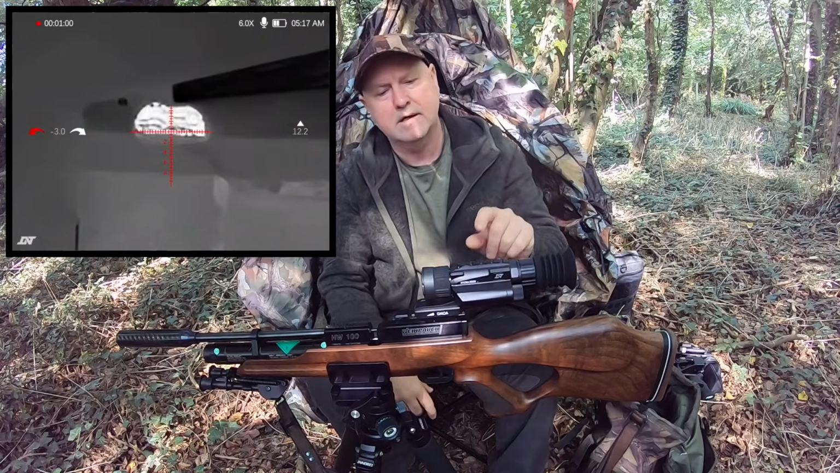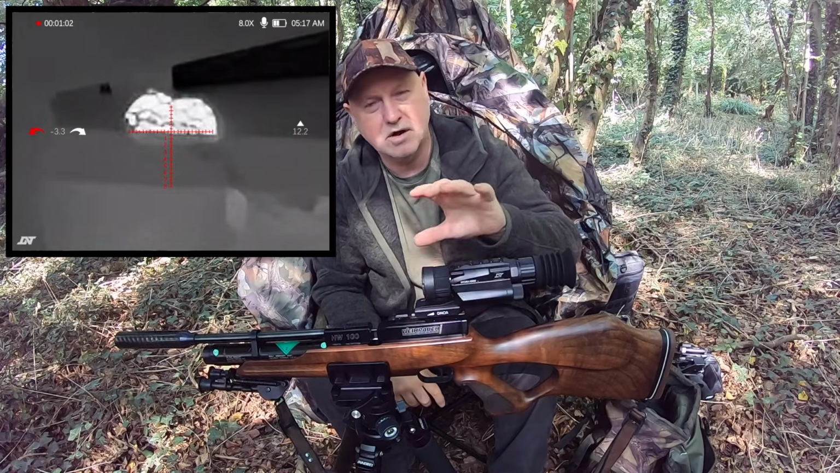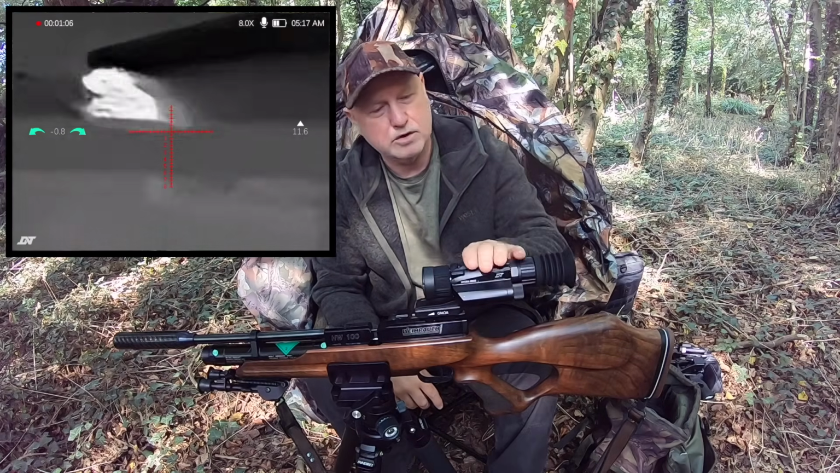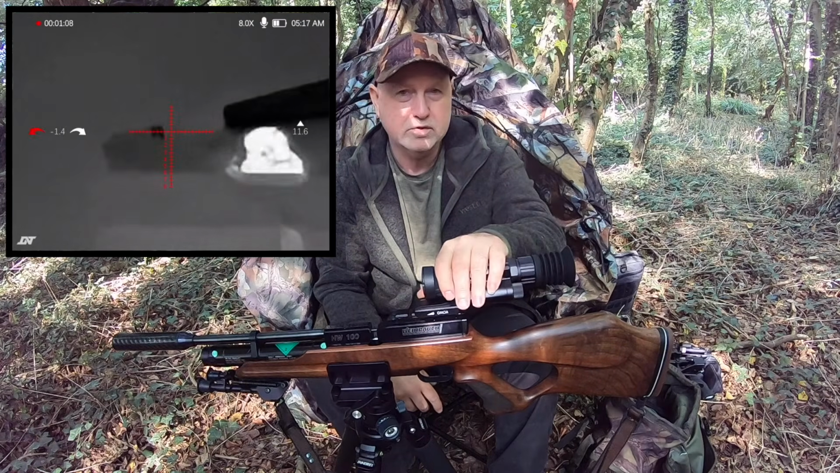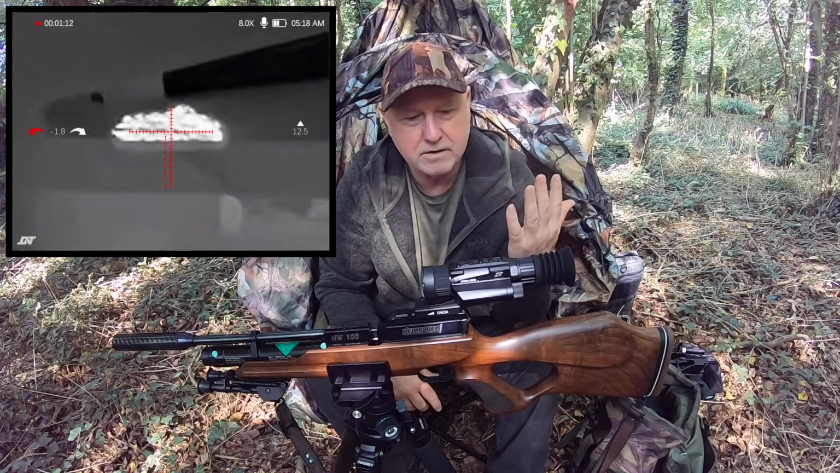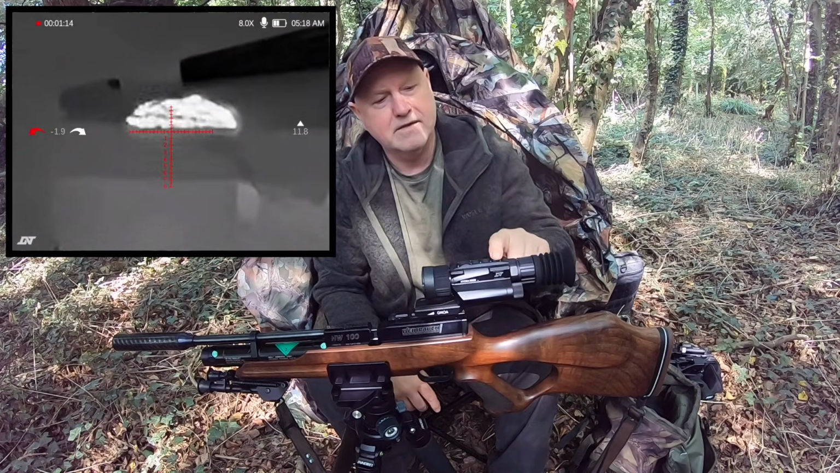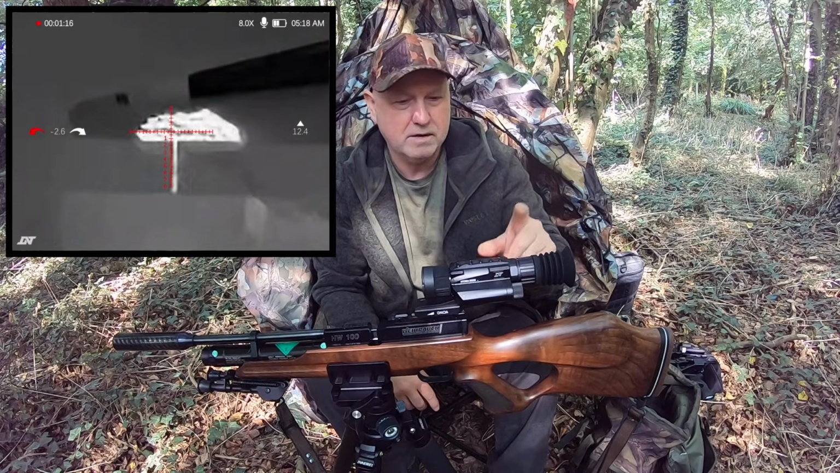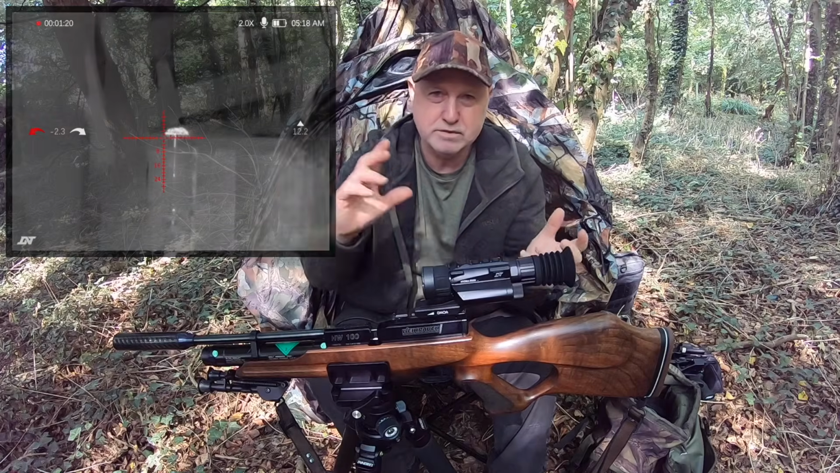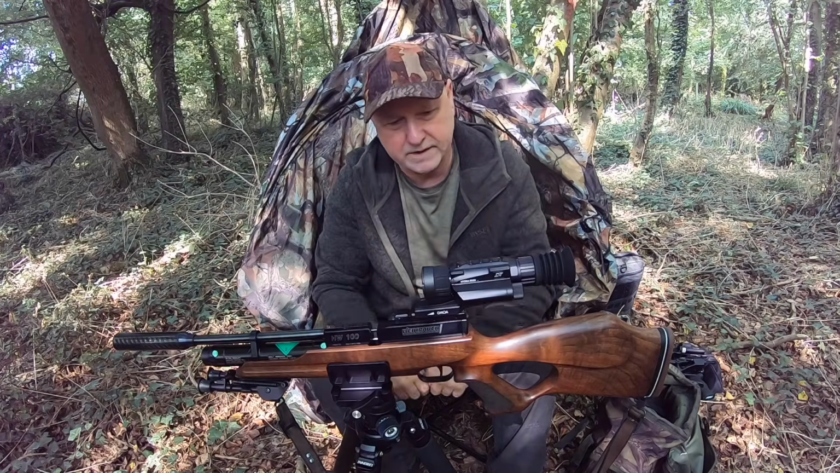Menu button. Like I said, I'm not going to go through it. It's got everything you're ever going to want in the menu, as always. It's got the usual DNT reticles, which are really good. All the usual colour palettes, everything on it. So yeah. And then the record button, hit the button, back. Dead simple. And some of the buttons are double use, press and hold. They do different things and everything.